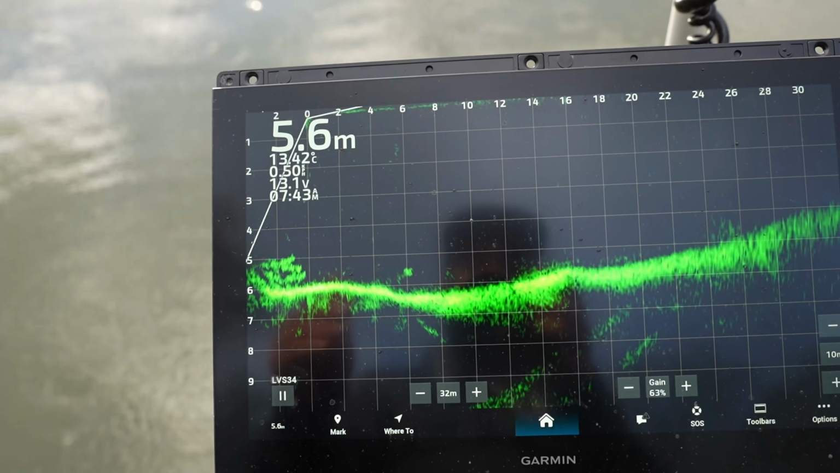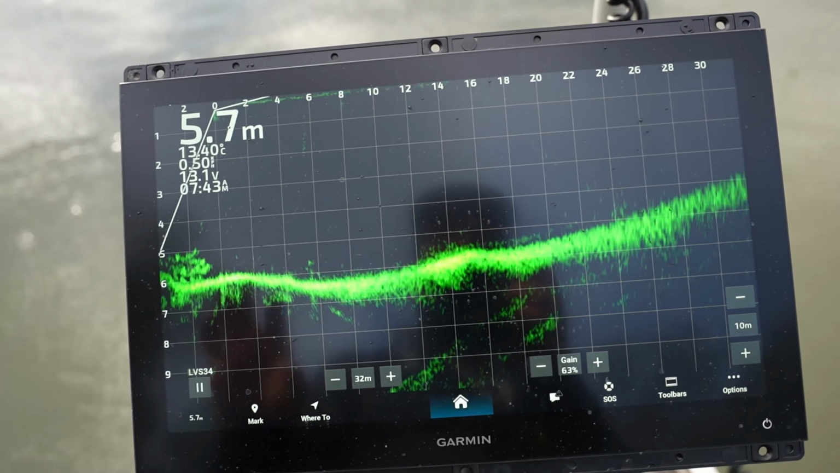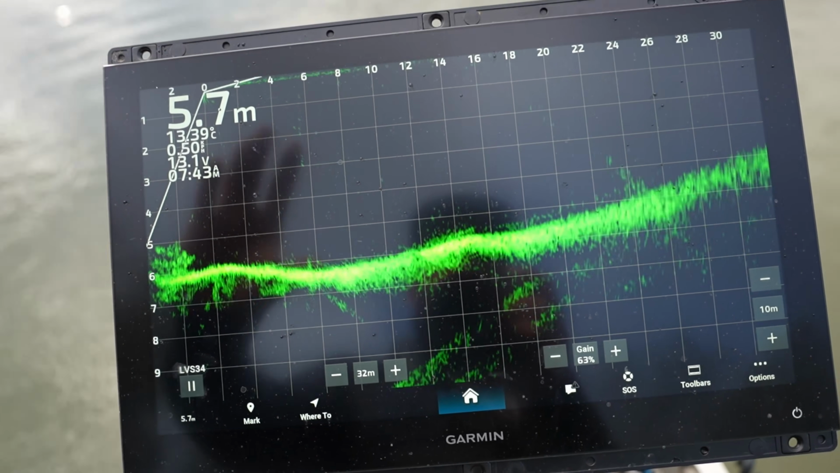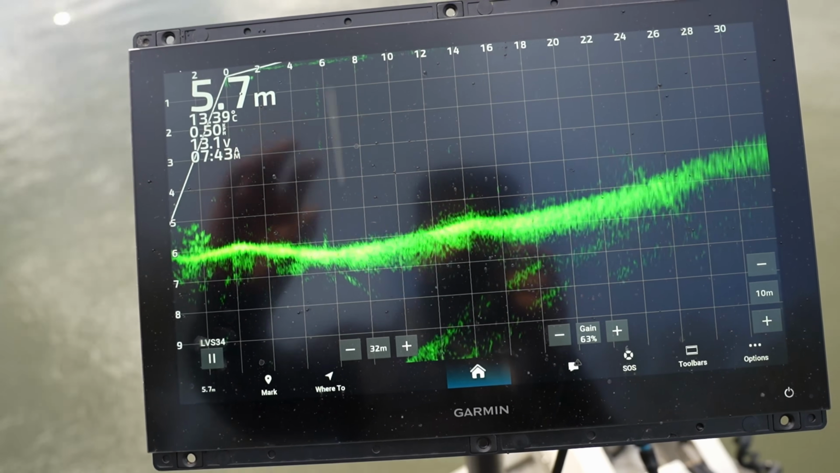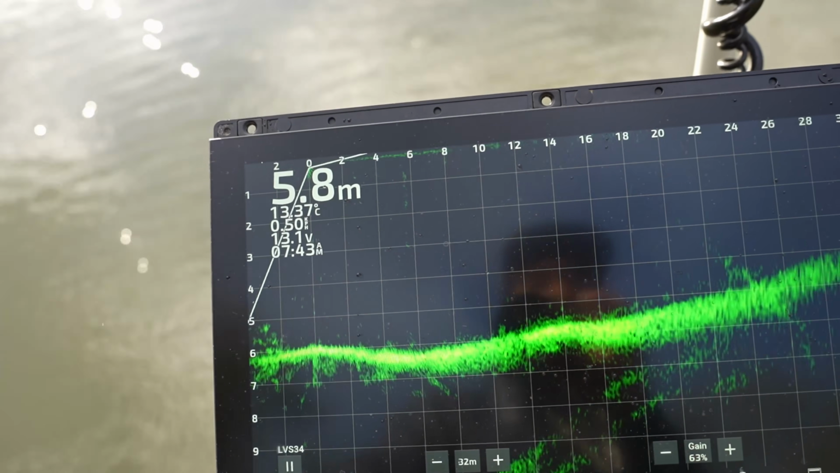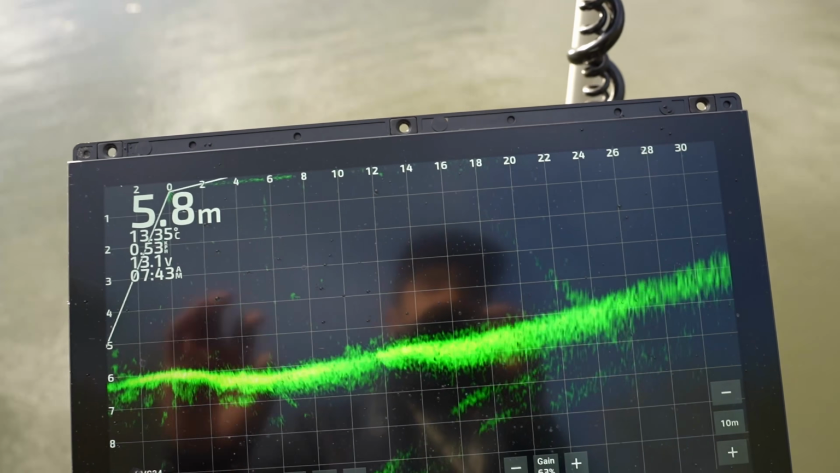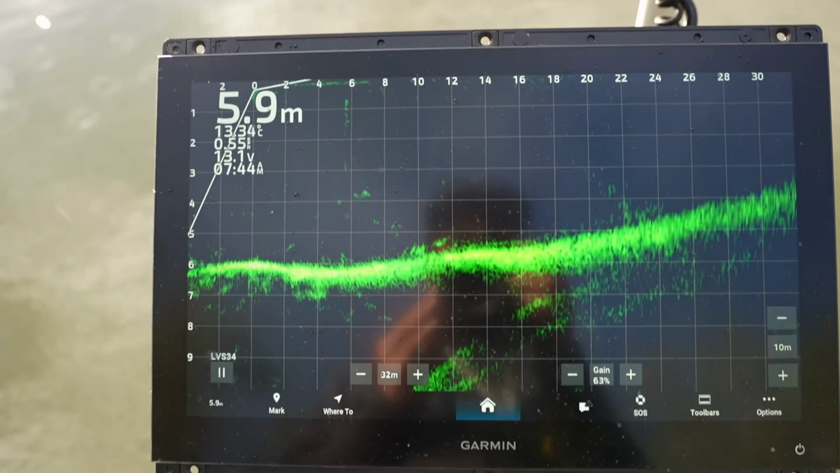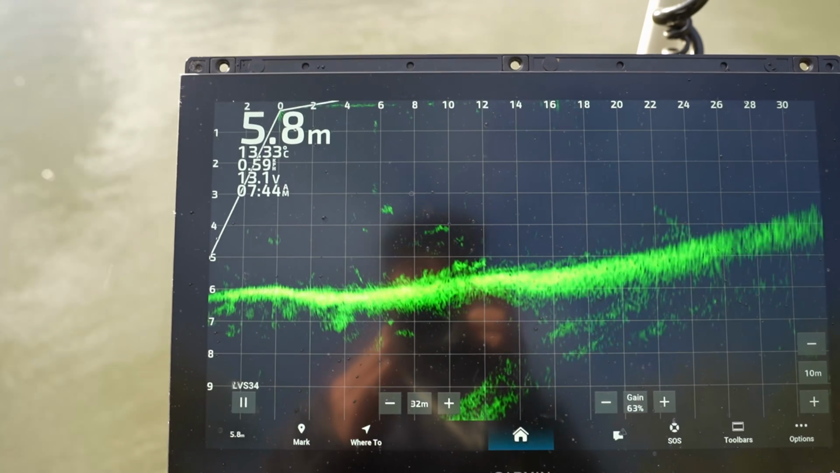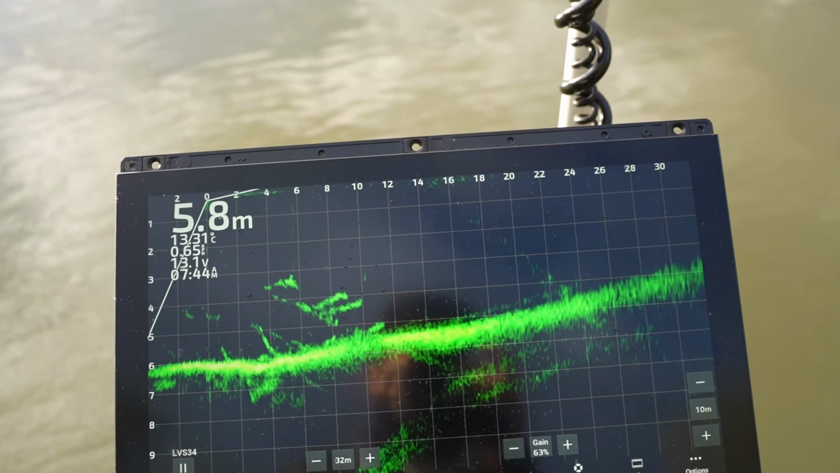And then when I get a fish on the screen, the fish usually always looks the same size. Whereas if I get a fish on the screen in shallow water, it'll look massive. And then if I get a fish out in deep water, it'll look a lot smaller. But if I just leave the depth the same and the range the same on 32 meters, the fish always look the same size, and I get a really good indication of what's a big fish and what's a smaller fish.